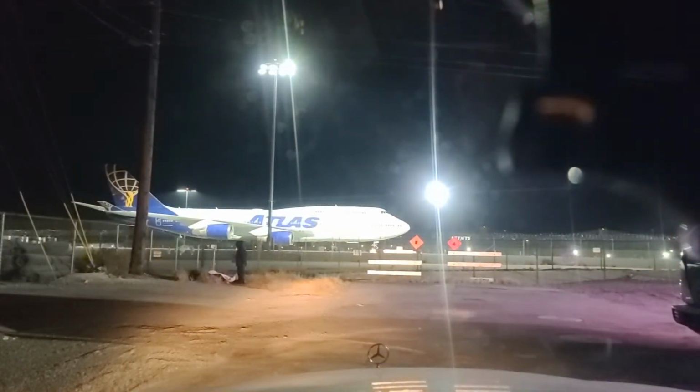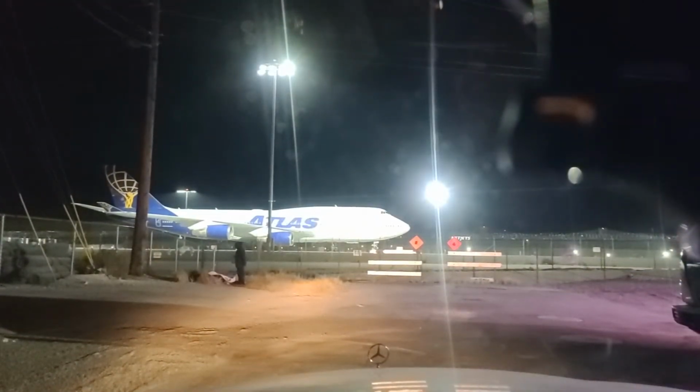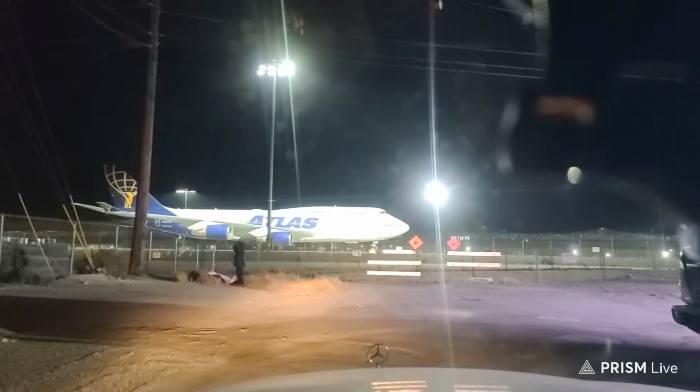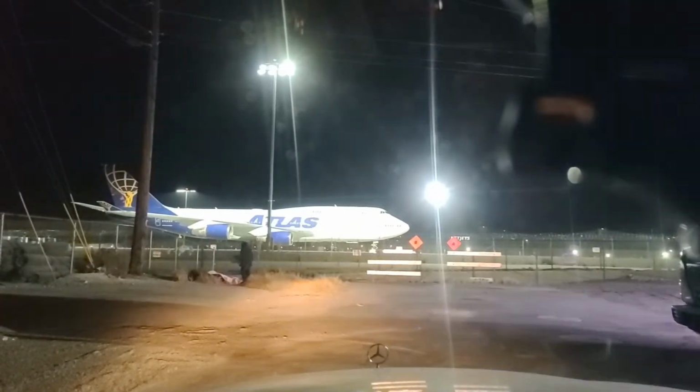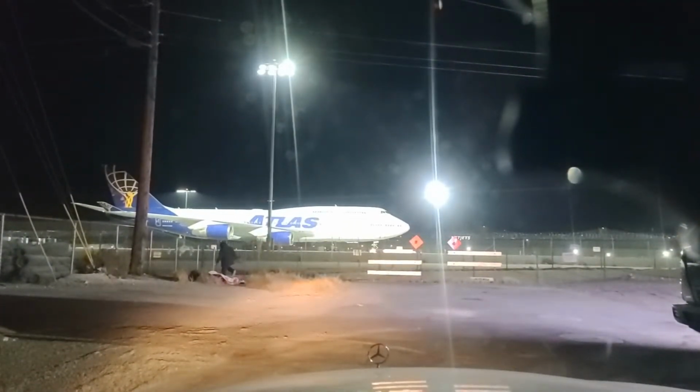Boeing 747-400. Thank you for indulging me, guys. I appreciate that. That's really, really cool. And it's right here underneath all these lights. Wow. Never get to see a 747 anymore.